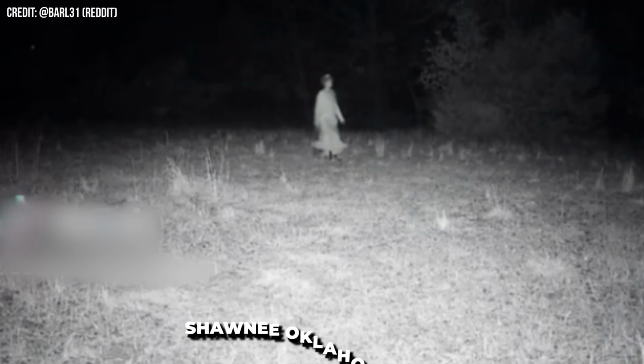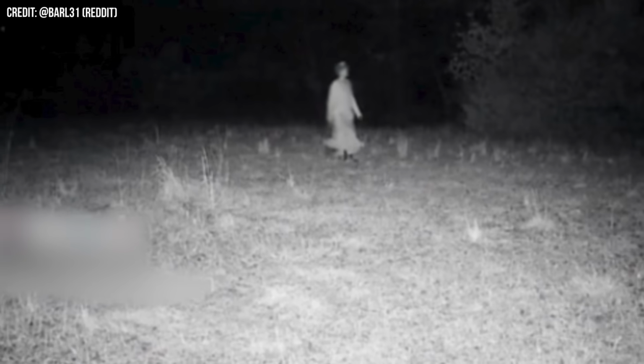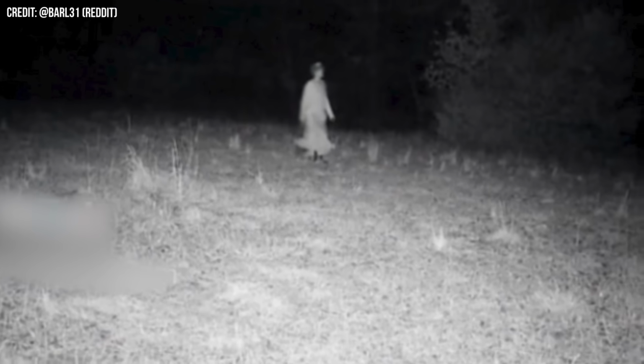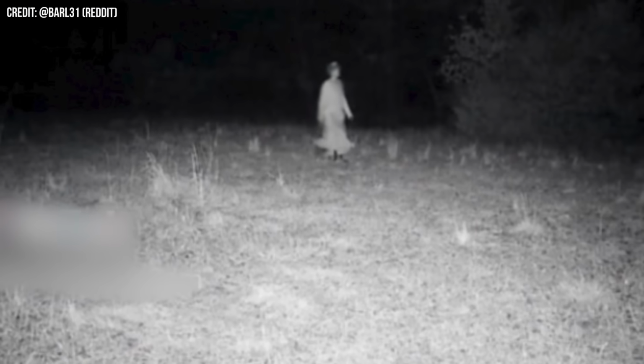Number 19. Uploaded on Reddit titled Shawnee, Oklahoma Trail Cam, this picture shows a woman dressed in a frock or something, walking somewhere. Many people claim that she was a witch going to a regular spot to practice witchcraft, while others assume she could be a lost old woman seeking help to reach home.